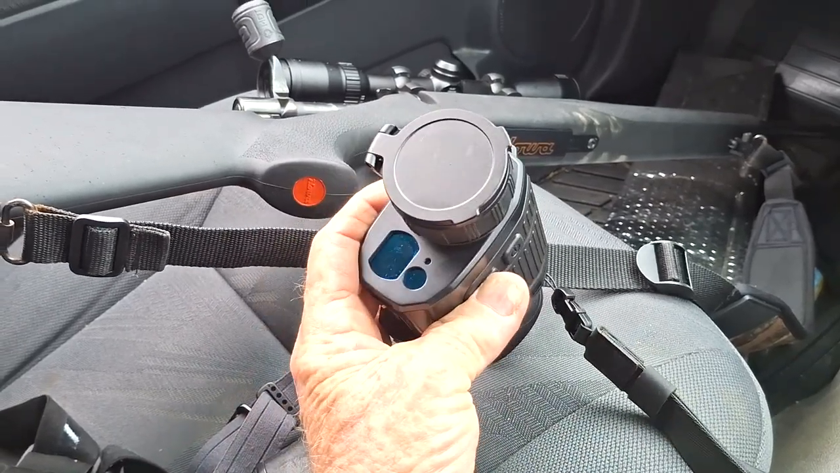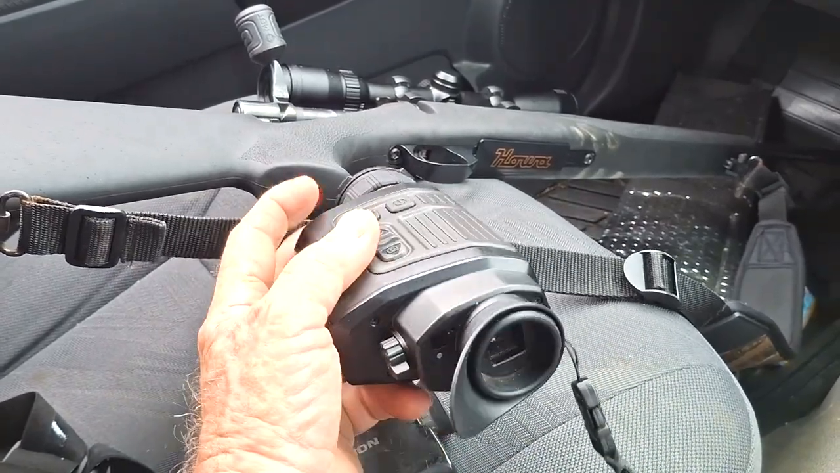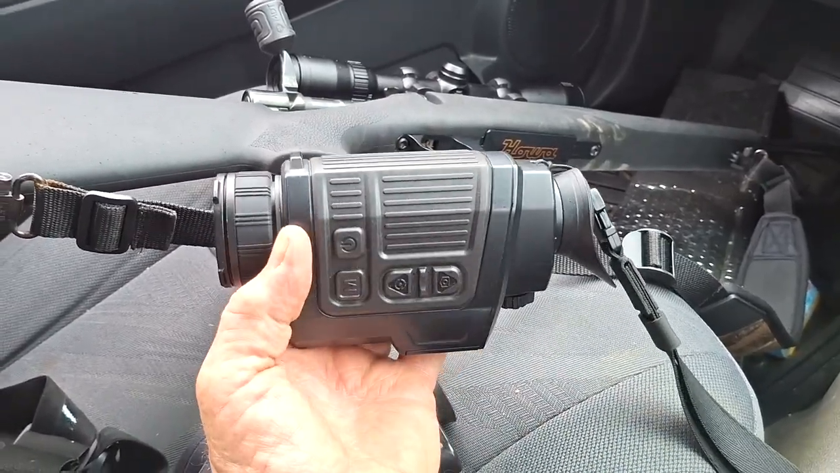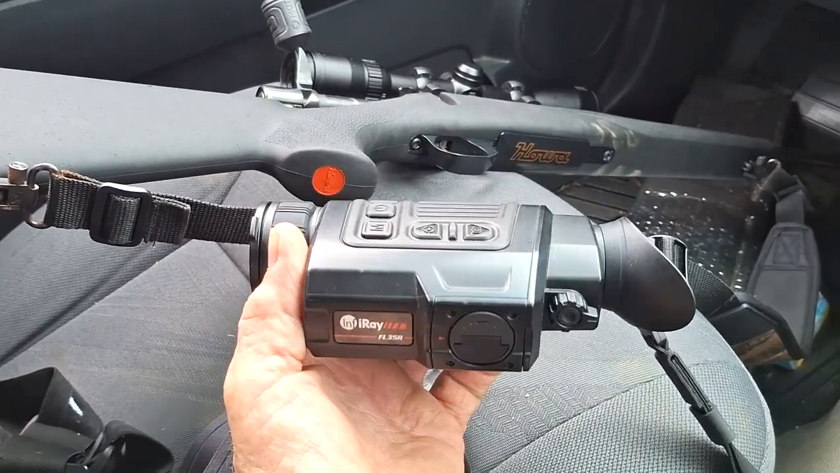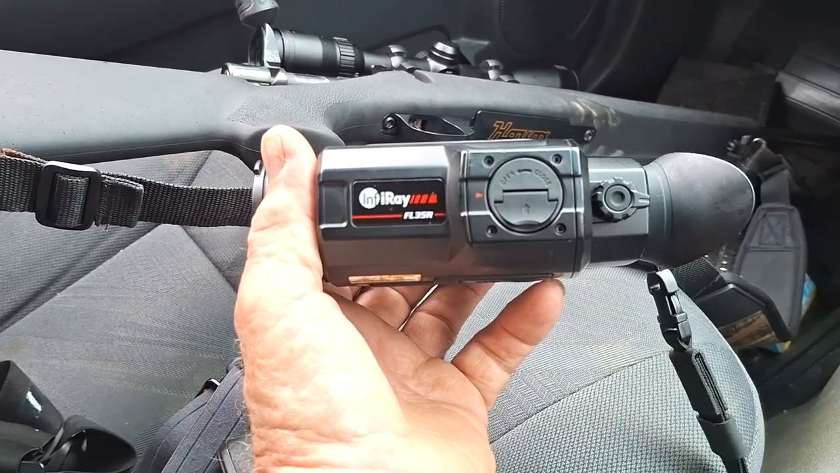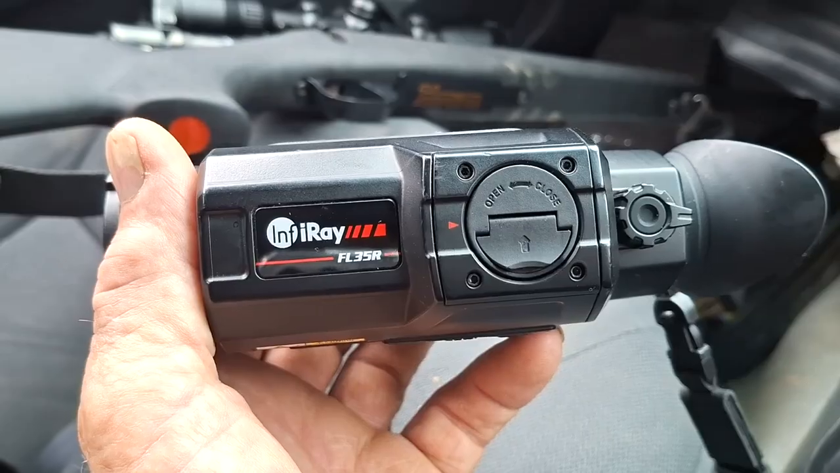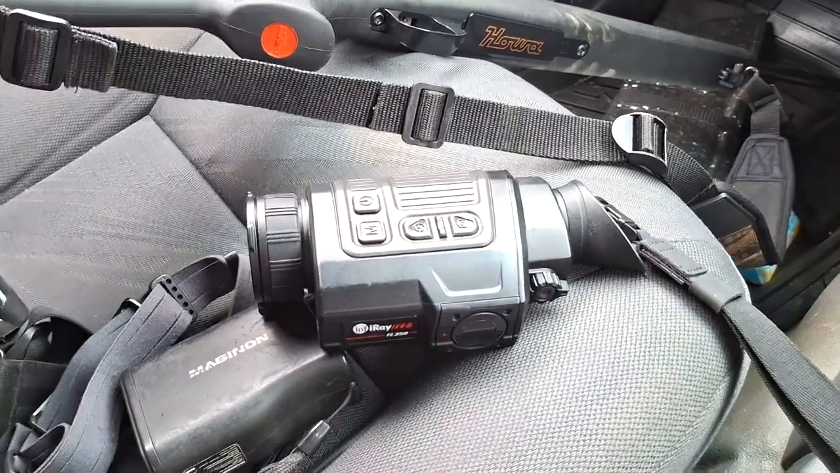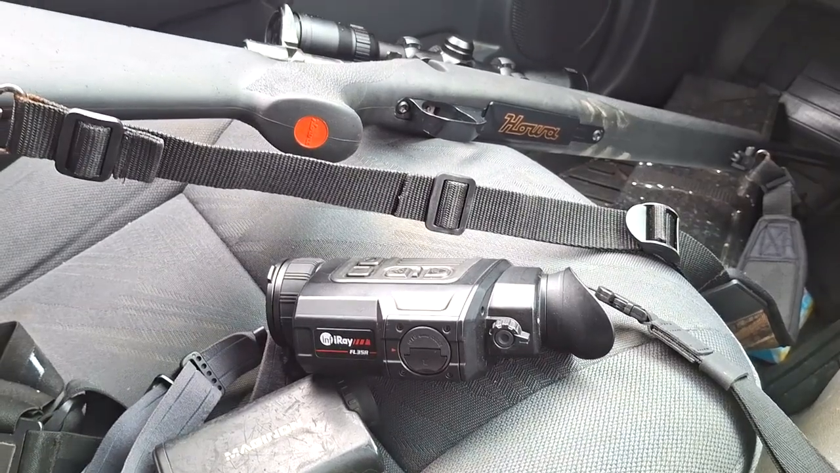Generally I'm out there spotting the piggies with this, and then I get set up when I get into a good distance. But yeah, it's been a great tool. I haven't had it that long. One of the batteries shit itself, and I sent it back to Hunt the Night, and they just sent me a replacement one straight away. They're great, them fellas. So, Infiray FL35R rangefinder. Big fan of Infiray. I've got a couple of thermal scopes. I've got the TD50L, the night vision scope as well, so very easy to use.